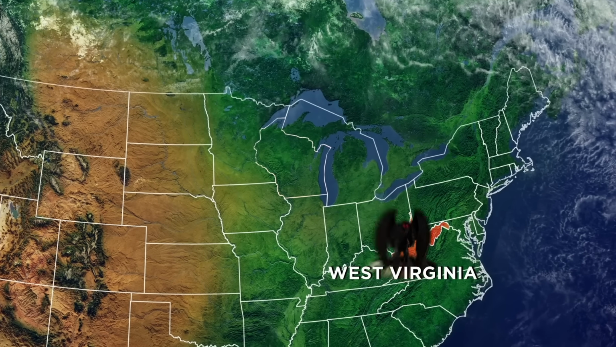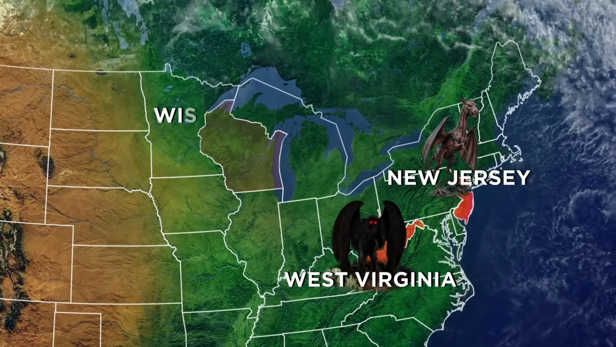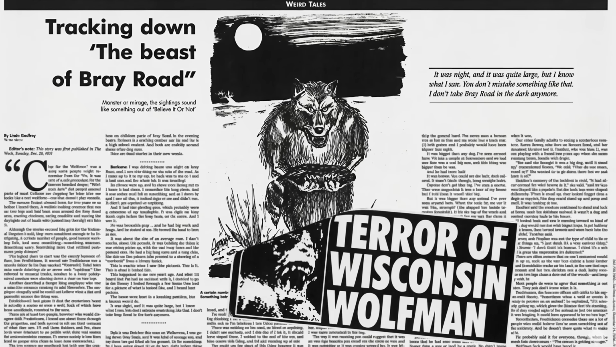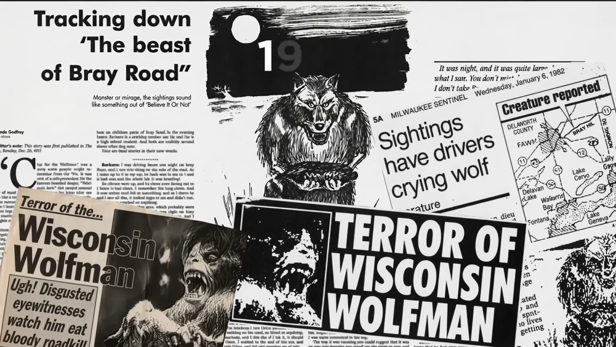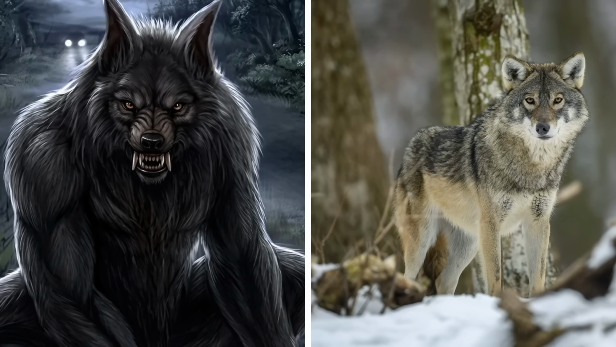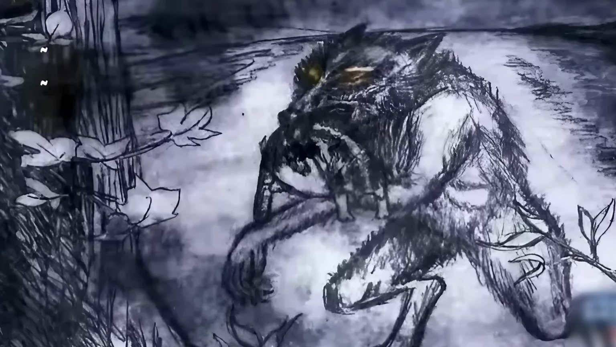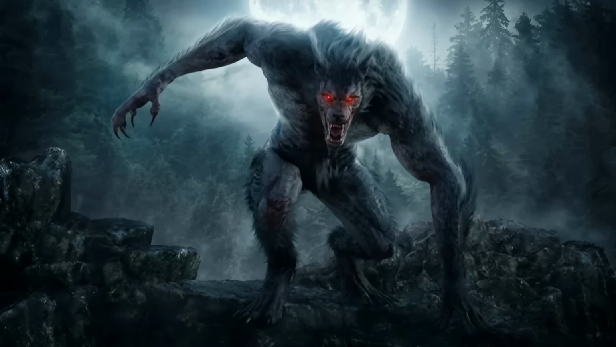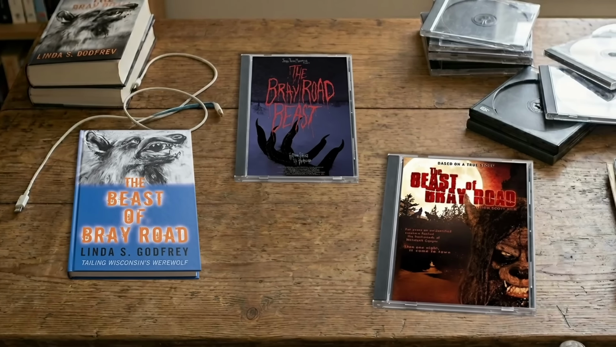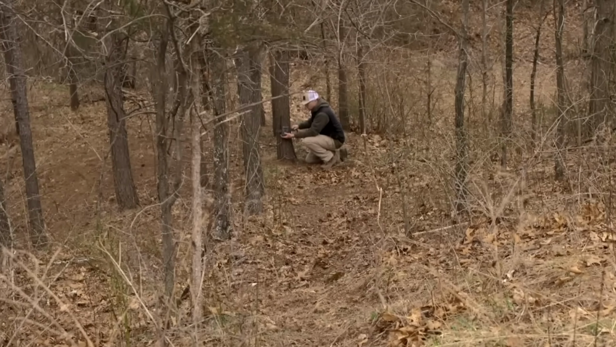West Virginia has the Mothman, New Jersey has the Jersey Devil, and Elkhorn, Wisconsin has the Beast of Bray Road. Sightings of this elusive cryptid have occurred since 1936, and it's been described as an enormous bipedal wolf-type creature with glowing eyes, reportedly weighing as much as 700 pounds. The beast has been the subject of multiple books and documentaries, and even a horror movie. But in 2018, a man may have captured one of the clearest images of it to date.